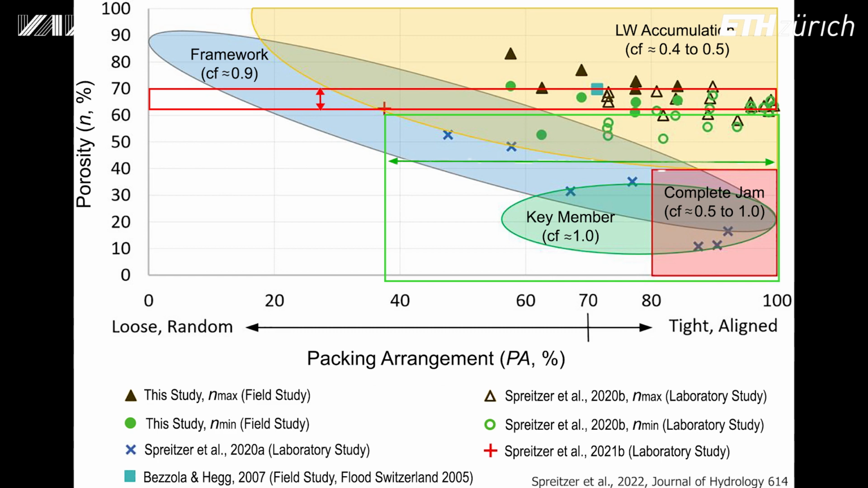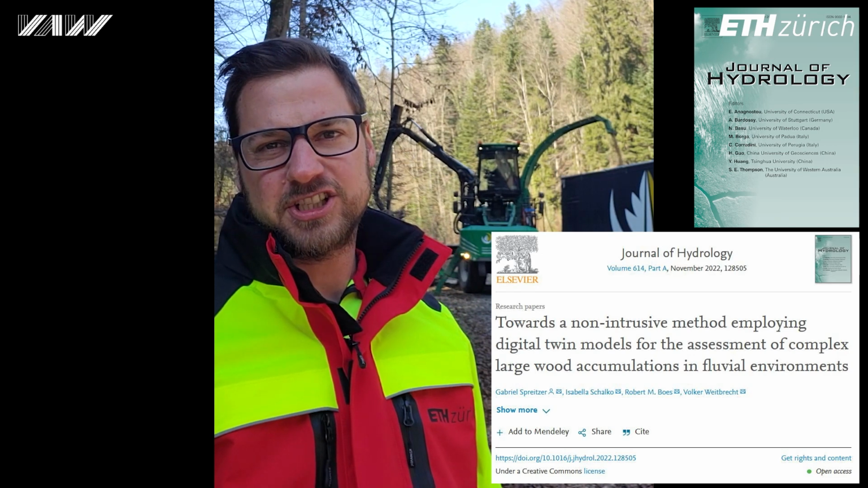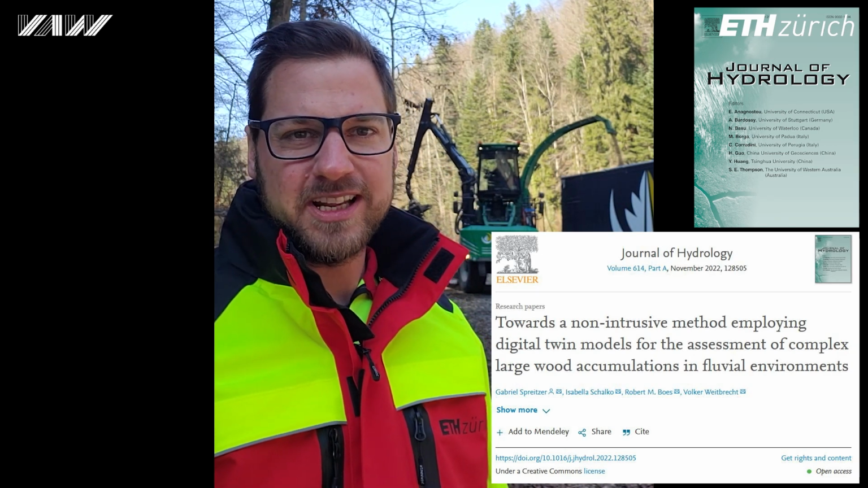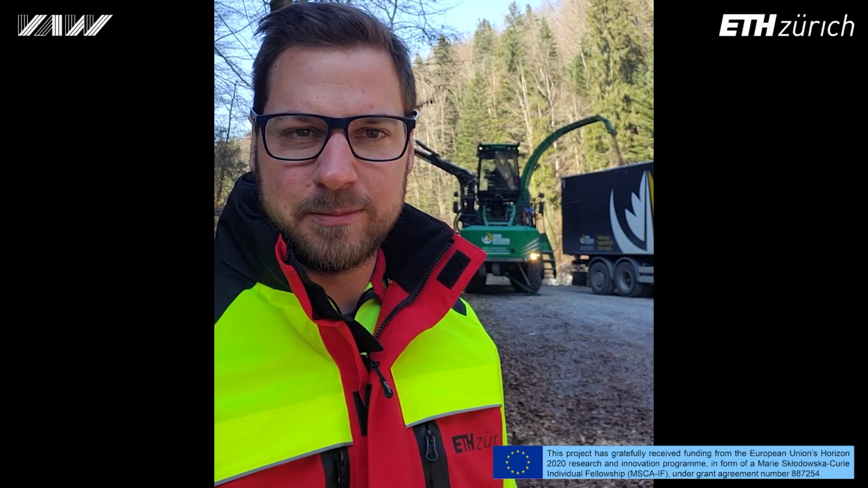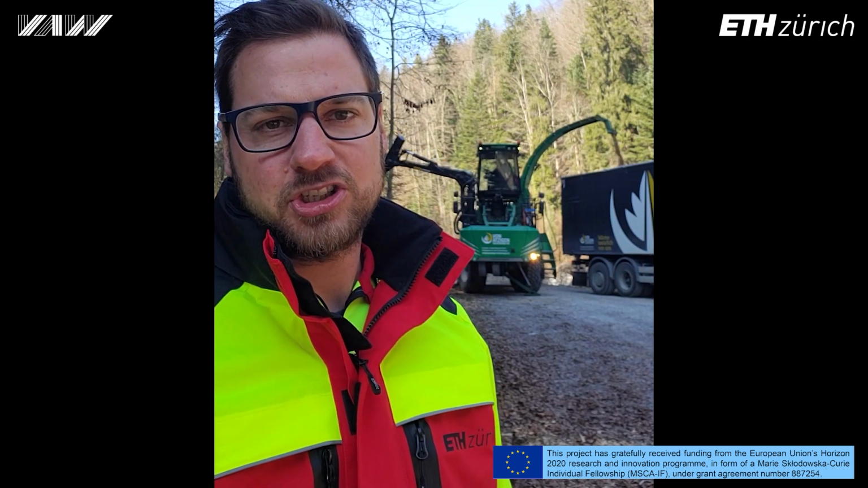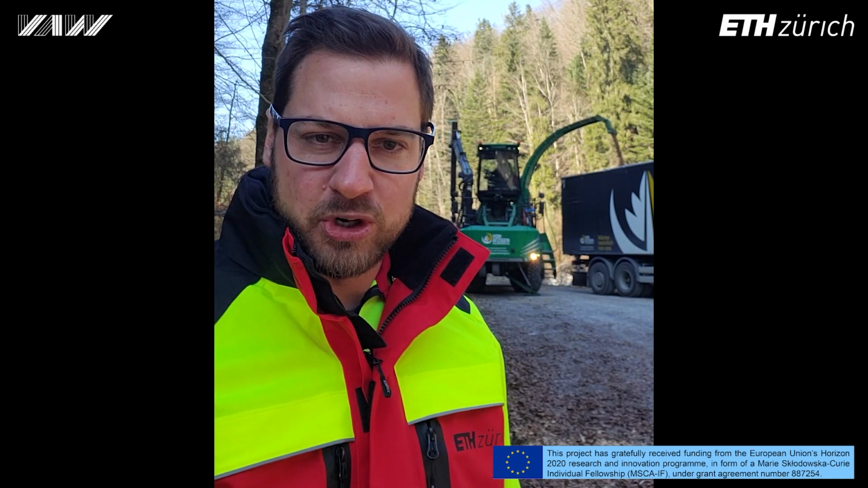So, all in all, this study should contribute to an improvement of non-intrusive surveying techniques for the application in large wood research, which is needed to estimate and predict flow hydraulics in the presence of large wood accumulations, but also to design and optimize intentionally or initially installed large wood accumulations, so-called engineered logjams, which are employed for the enhancement of diversity and complexity in river restoration projects.